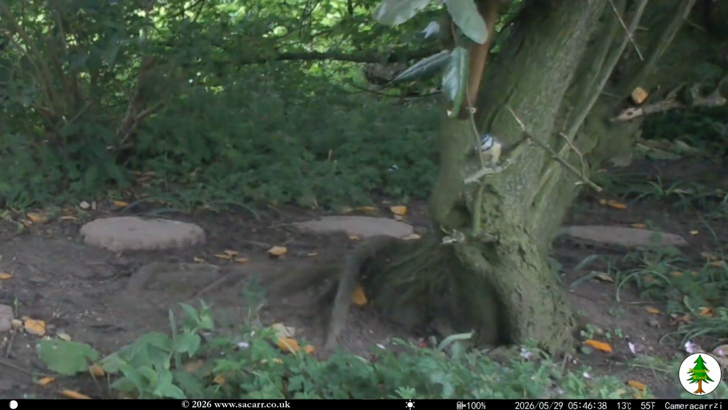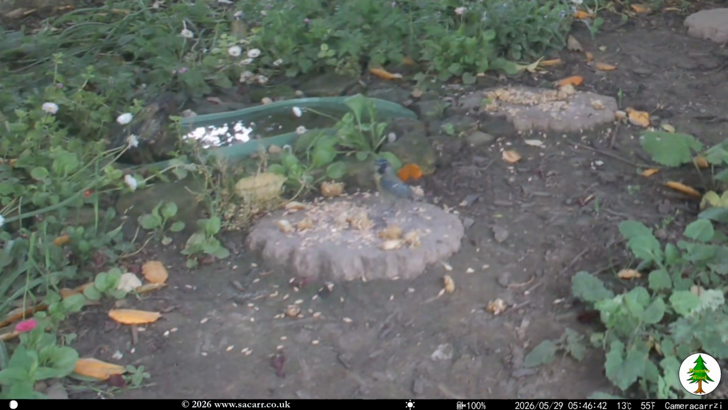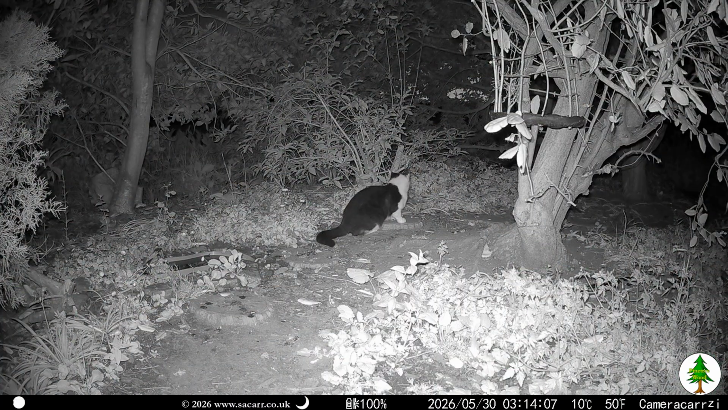At dawn on the 29th, a bluetit came to the pond, but it was doing a lot of wing flapping. I don't know what this behaviour means. Tuxedo was back just after 3 a.m. on the 30th. He spent some time watching the burrow again before moving on.